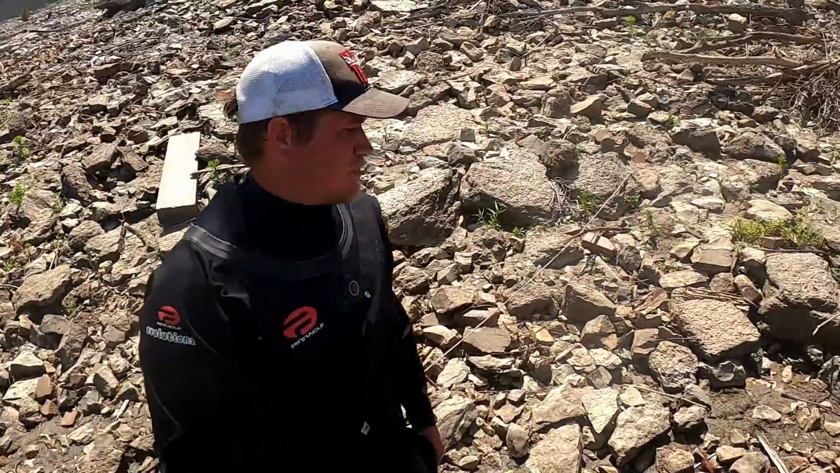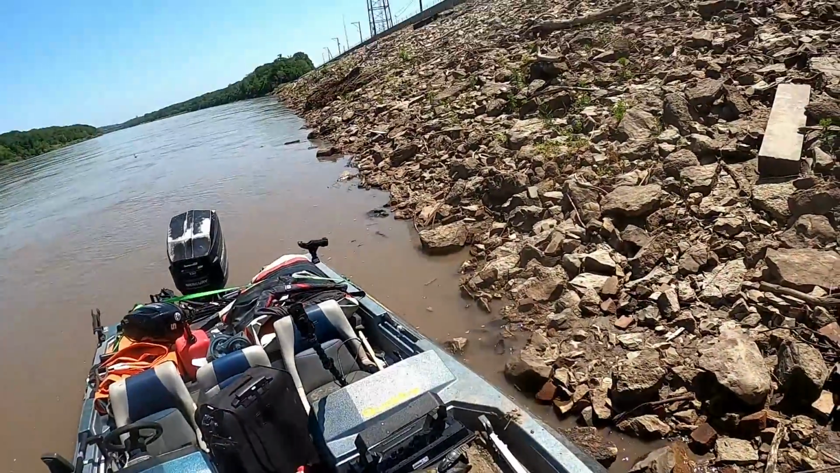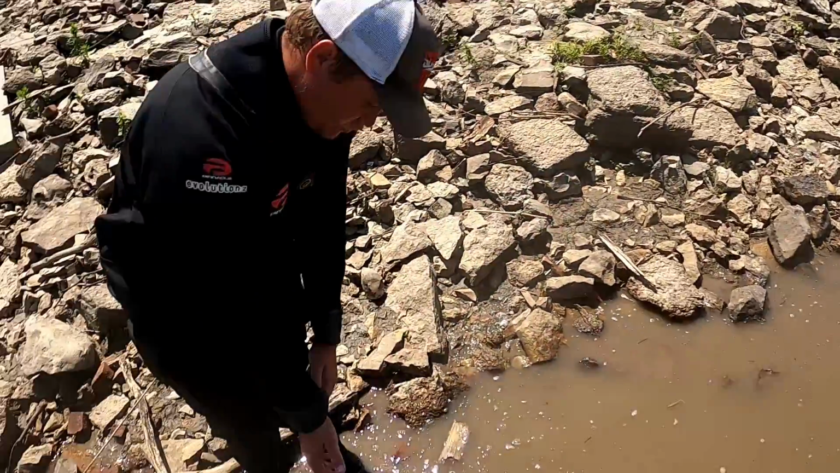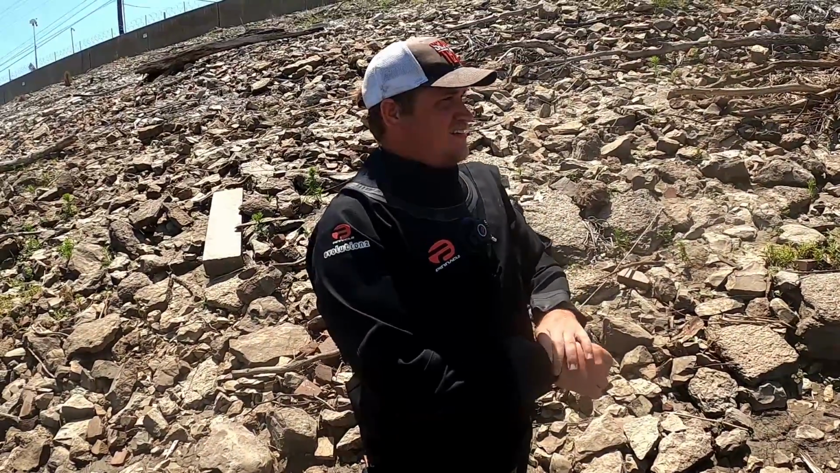All right, we got the car marked with the magnet. Boat's on the side. Not the coolest idea, but whatever. I don't think it's supposed to leak water out. Nah, that's sweat. You're good. It was brown like the river though. You're really dirty.